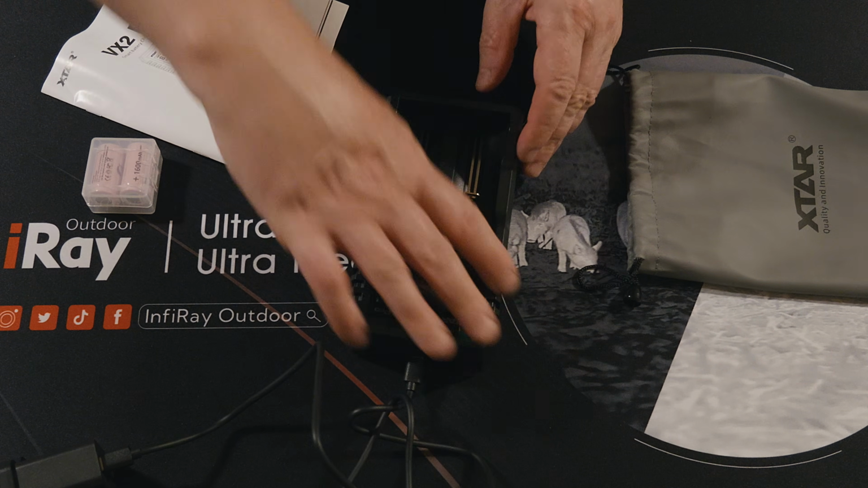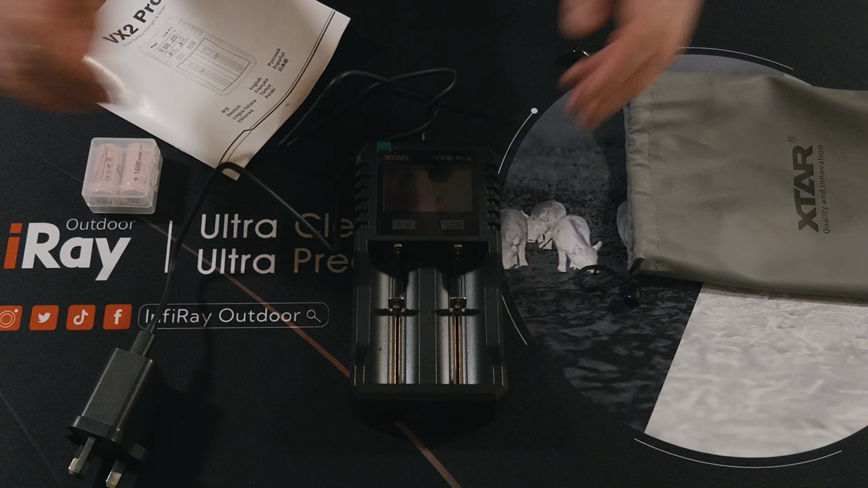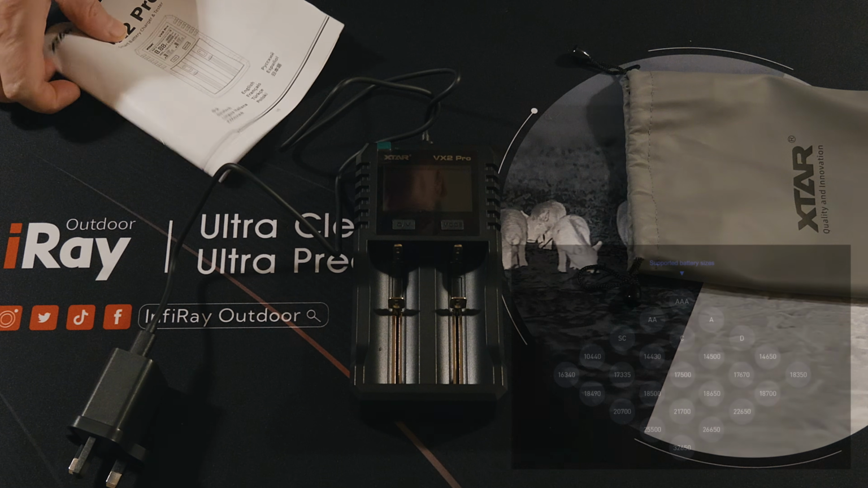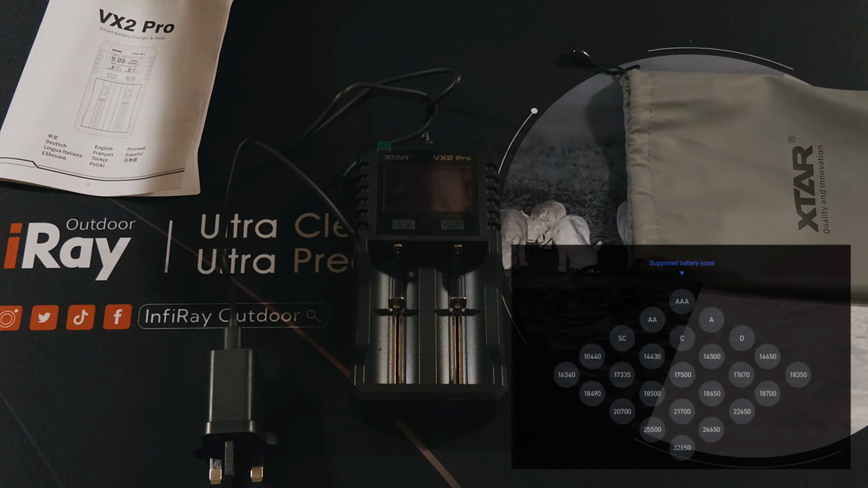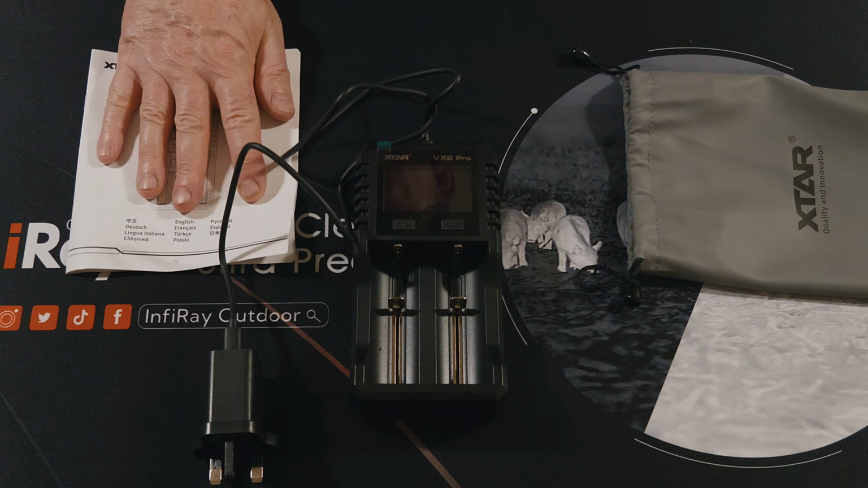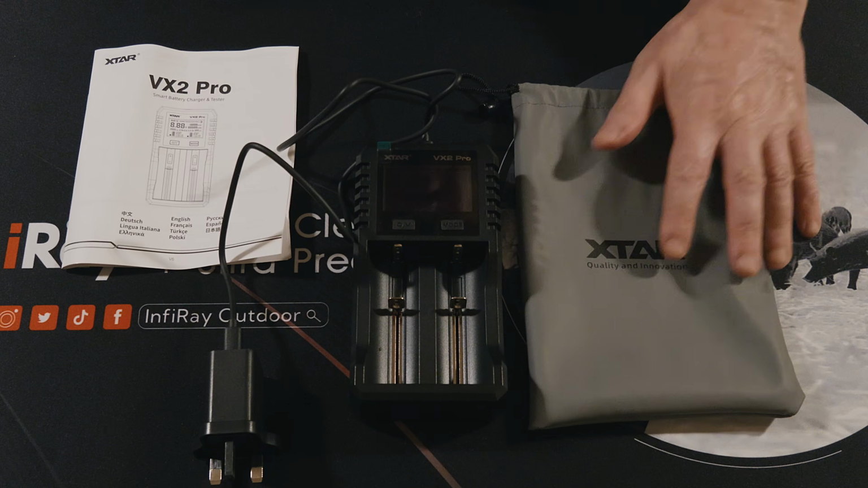I do that with a lot of stuff. I'll turn it around so you can see that better on camera. I'll put the specs of the batteries that it does on screen now. And as I say, you get the actual charger itself, the USB-C cable, you get a manual, and you get this nice bag for it to go in.